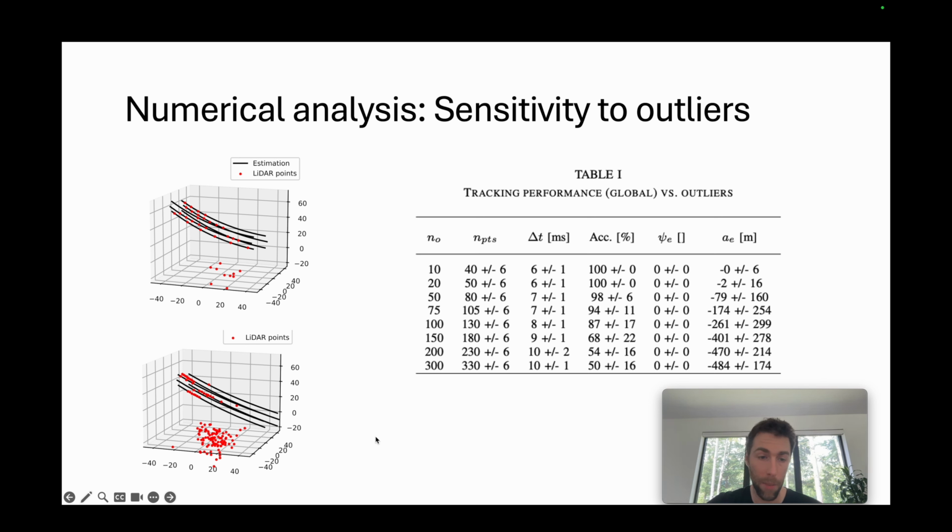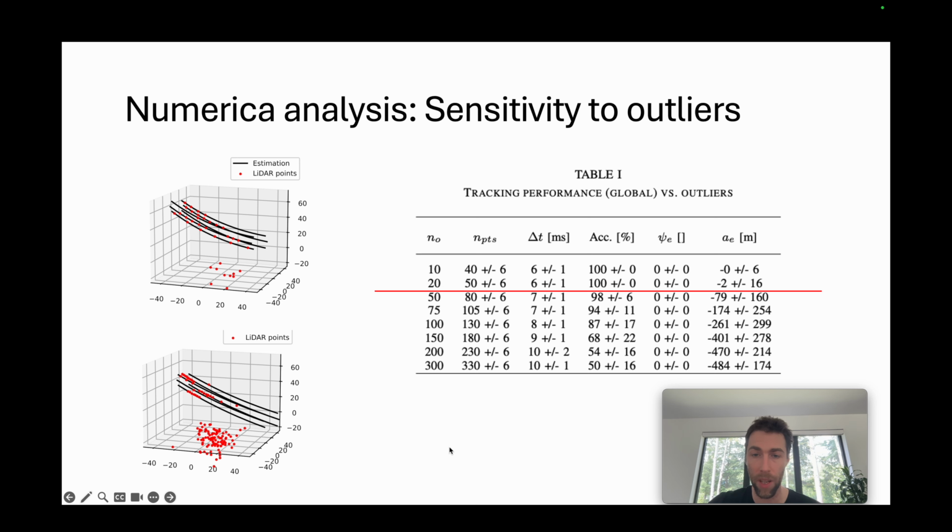In the paper, we also present the sensitivity analysis to outliers. We see how many outlier points this estimation scheme can tolerate. Basically, it depends on a lot of various things, but about half the number of points can be outliers, and the estimation is still good.